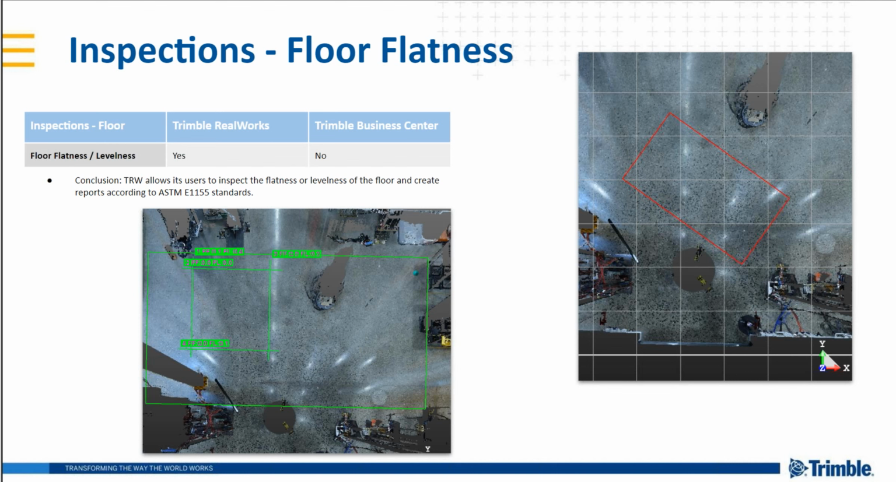There's actually a floor extraction tool in RealWorks, and it's a little bit more discriminating than the ground extraction. So when you're trying to get rid of cables or some rubbish that may be sitting on the floor when you do your scan, it's a lot more efficient at removing those than just using the ground extraction. Both really popular tools, but make sure you get the right one.